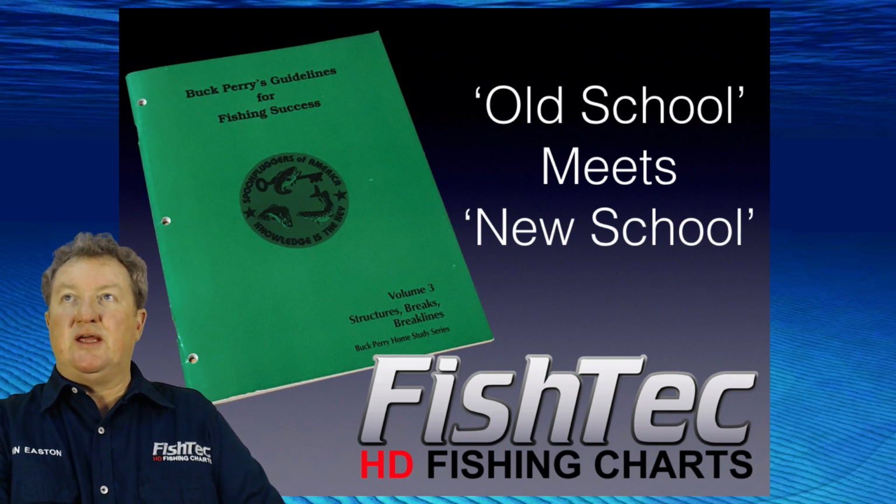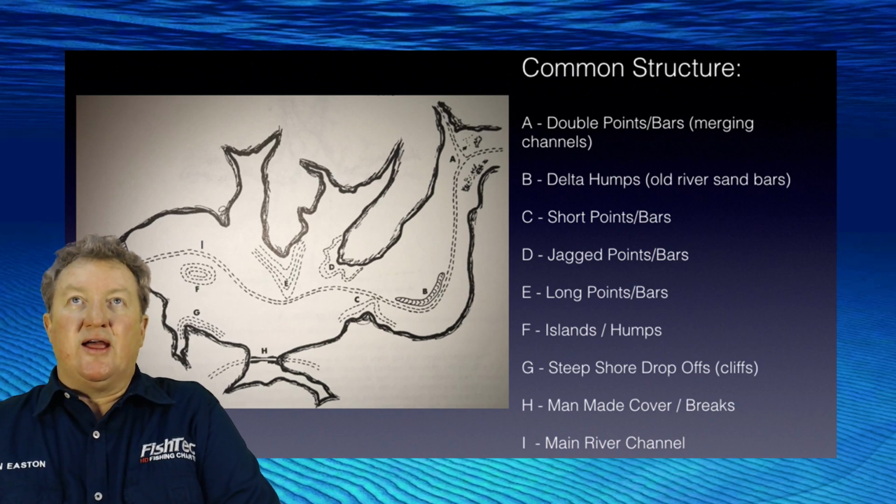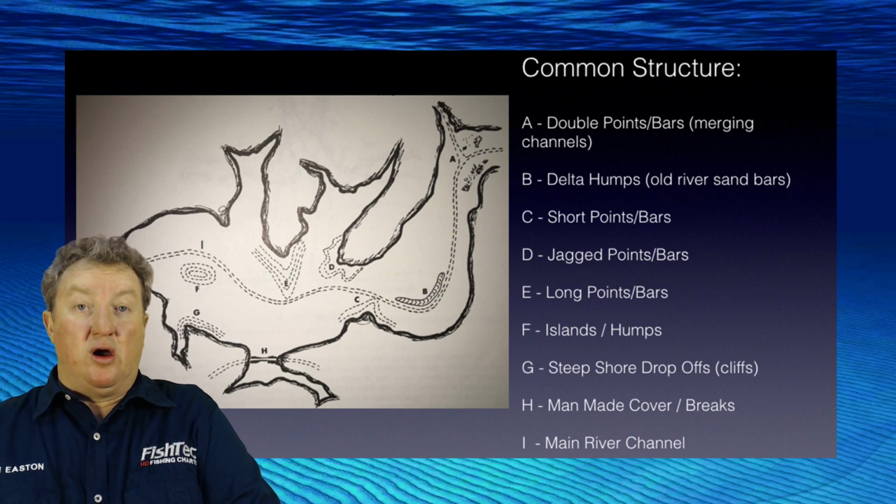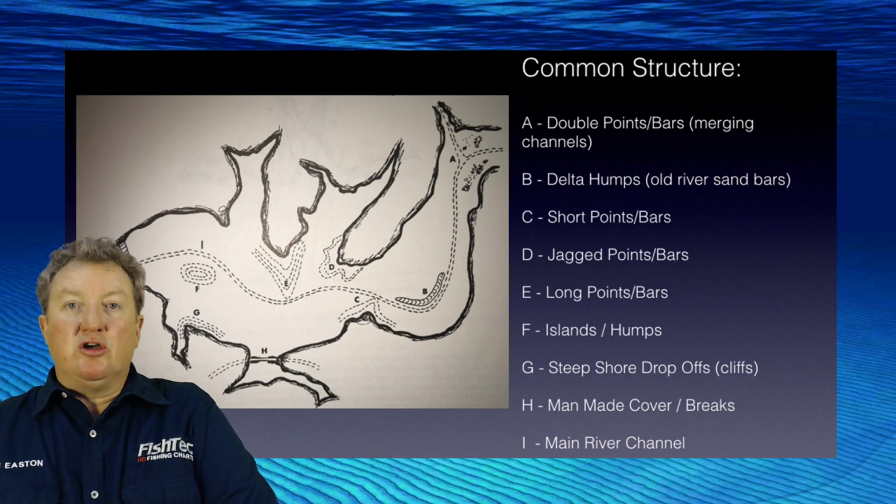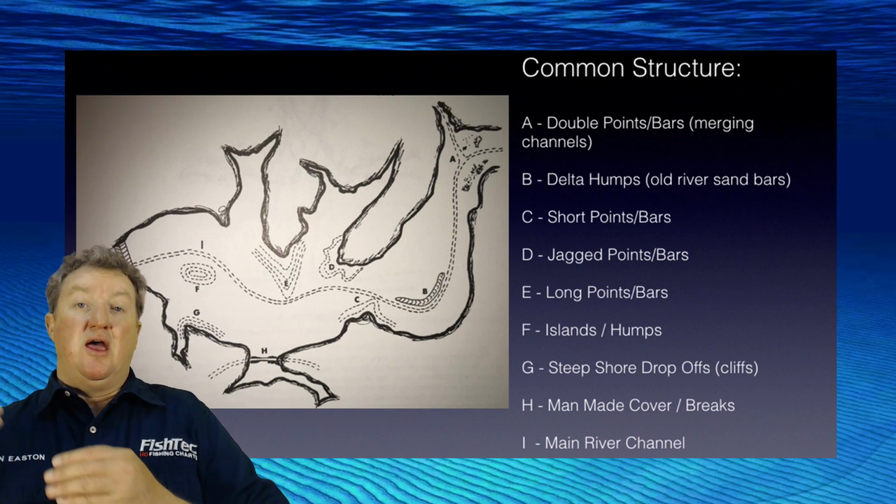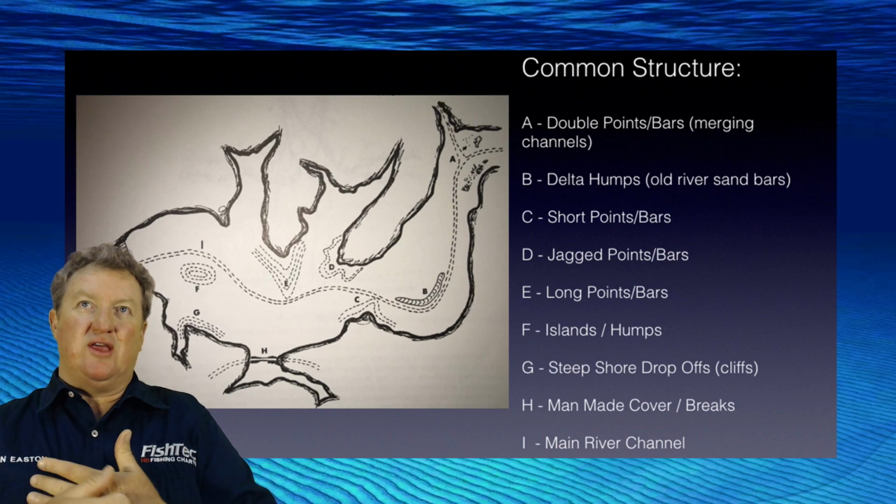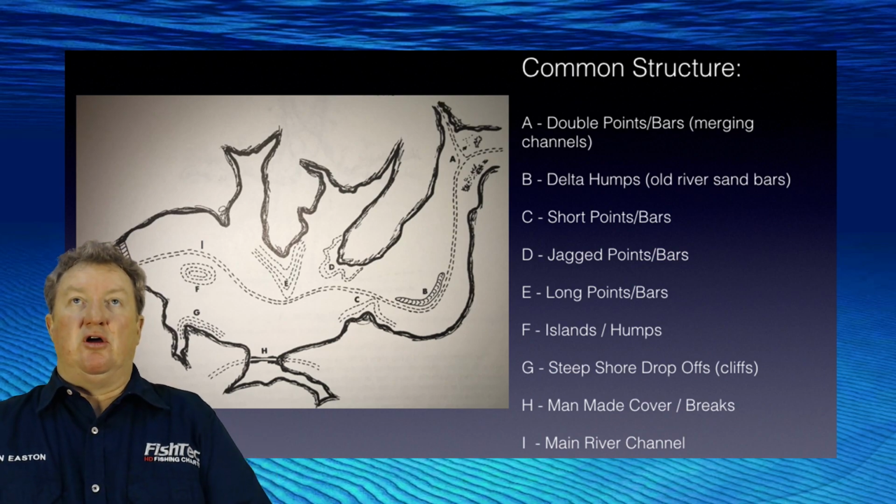I introduced you to Buck's diagram of a basic structure layout of a reservoir or a dam. Last week we dealt with double points or bars, where there is a main channel and then a little creek or channel feeding into that. That was our discussion last week.